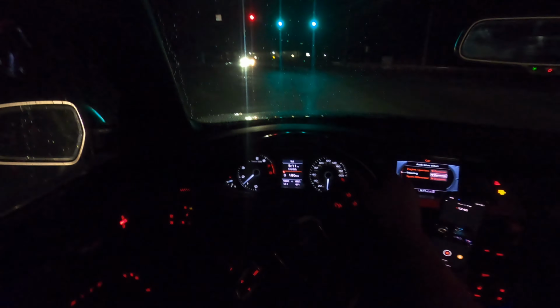All right, guys, so that guy wants to race me again, but I'm not gonna do that again because it's quite dangerous out there. I don't feel safe enough with the tires I have put on this car.